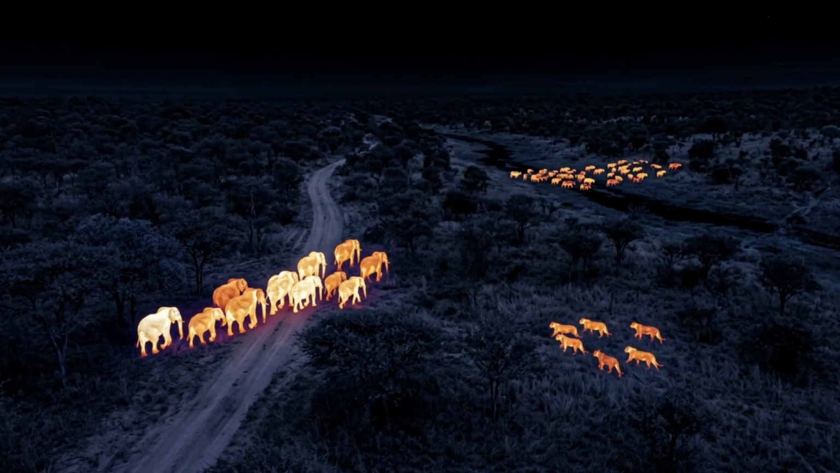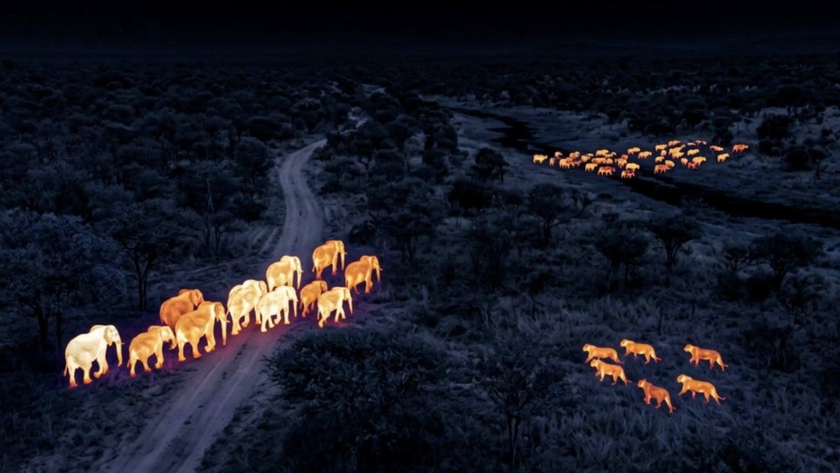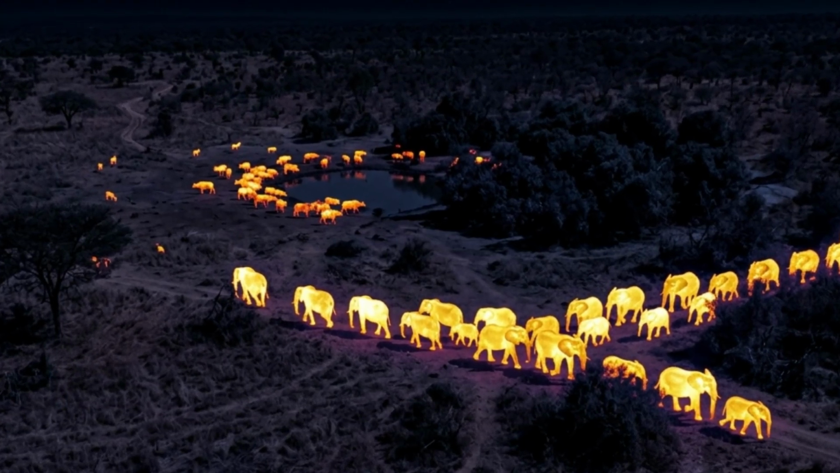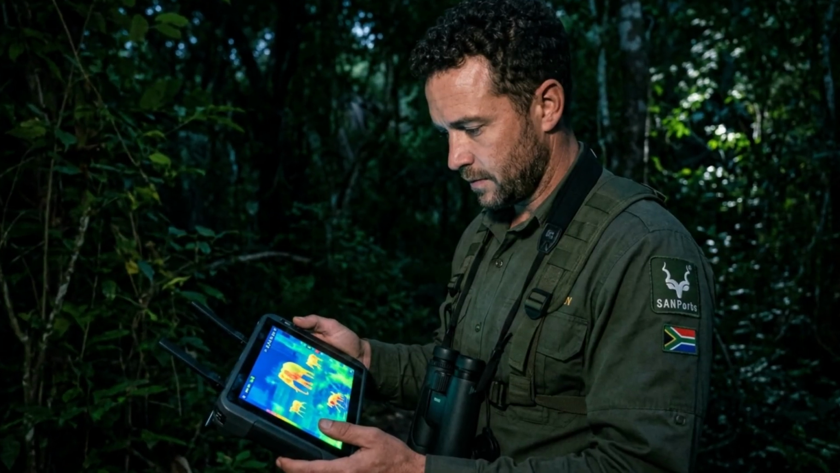Picture this. It's June 2018. You are deep in the heart of South Africa's Kruger National Park. And it is the dead of night. Pitch black. The kind of absolute dark where sensory deprivation just starts to play tricks on your mind. Oh, absolutely. The bush at night is a totally different world.